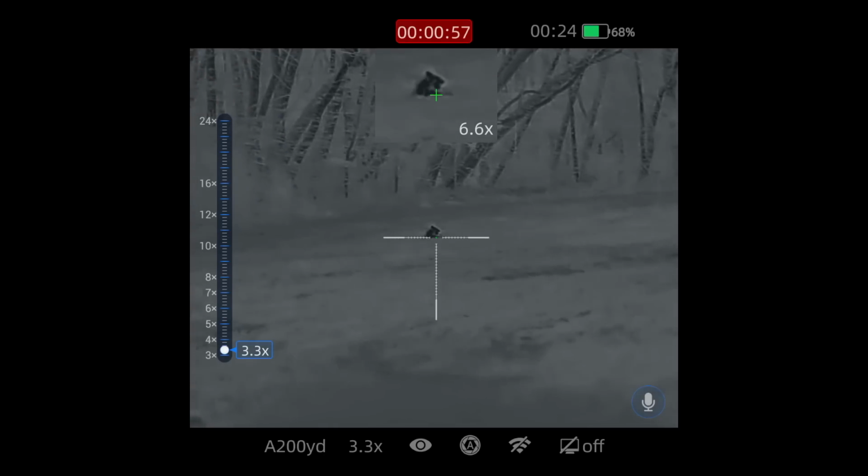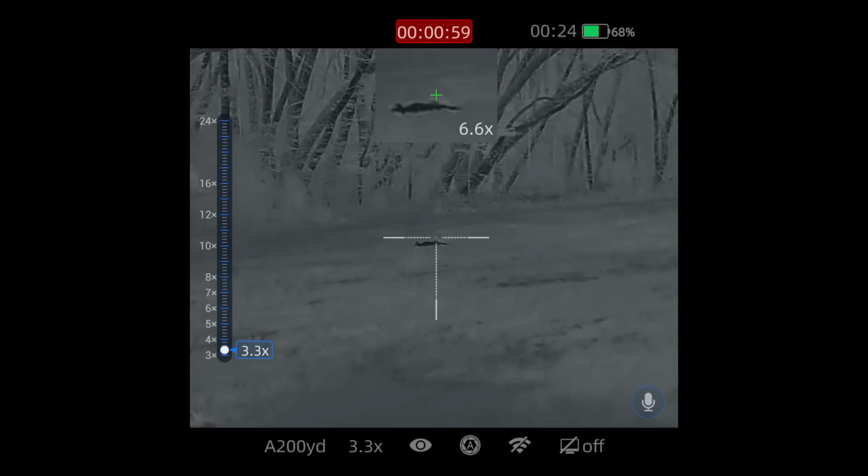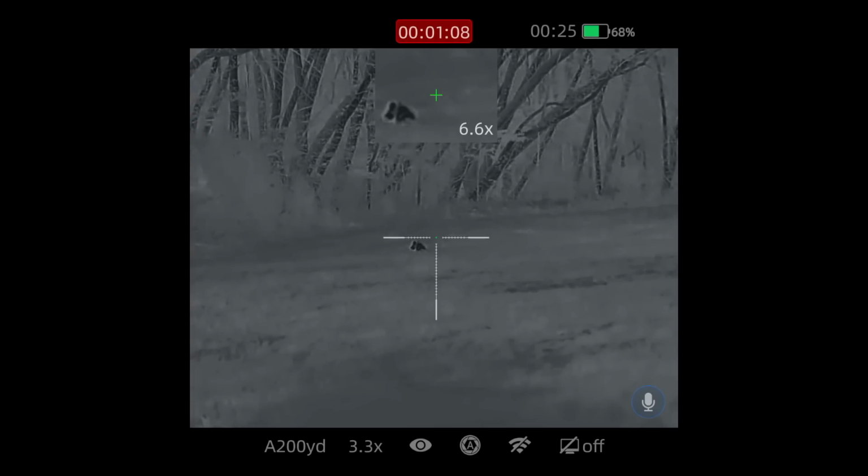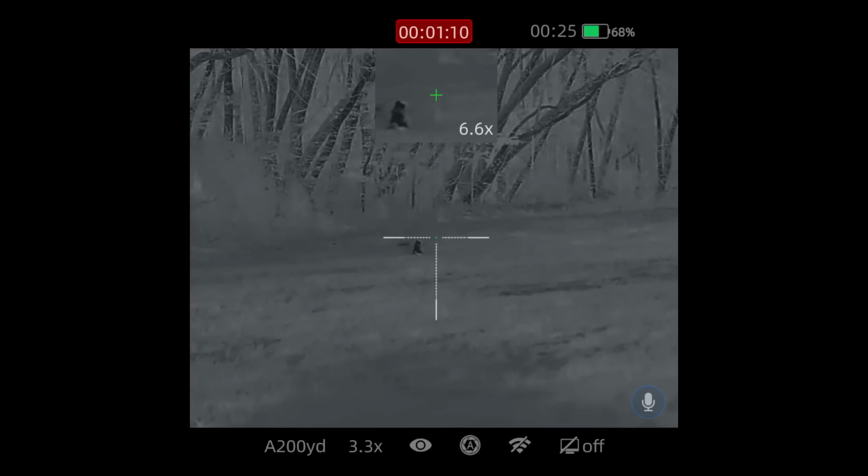How did I miss that dog? All right, hold on. God dang it.